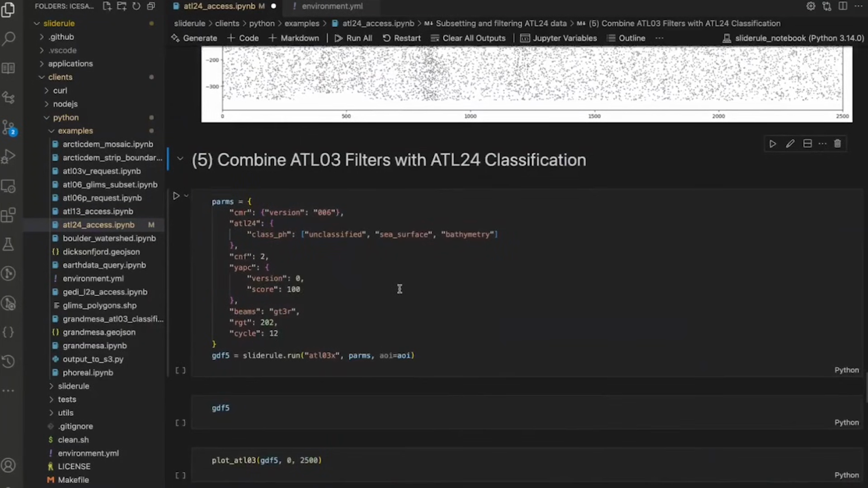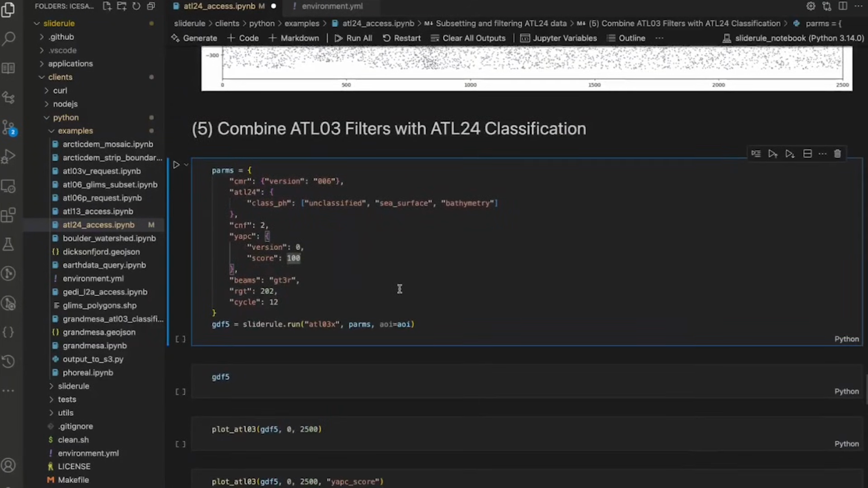Okay, so now let's combine some features of ATL03 and again combine it with ATL24 to do some filtering at the ATL03 level. So here I'm going to do the same request as before, except I'm going to do two new filters.